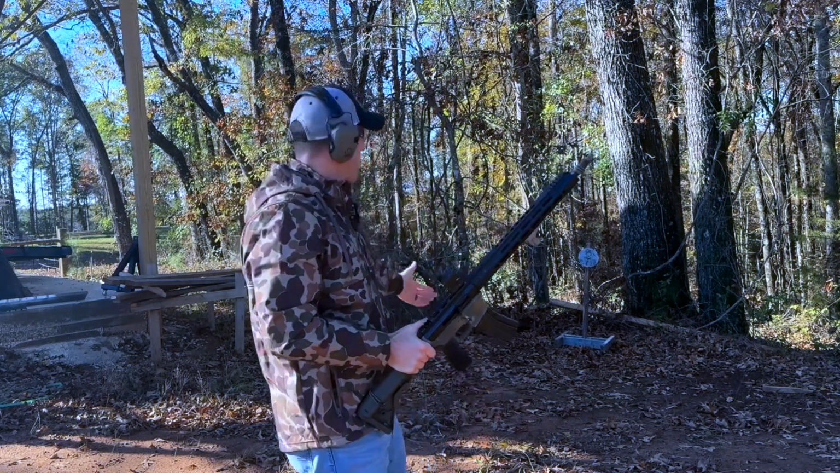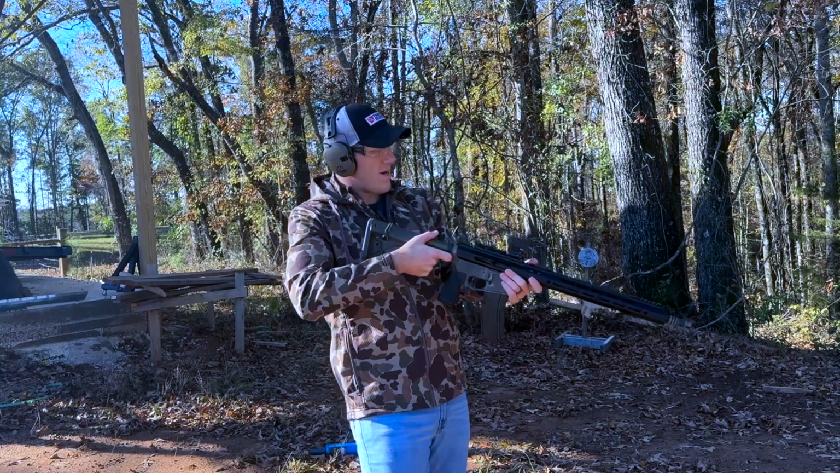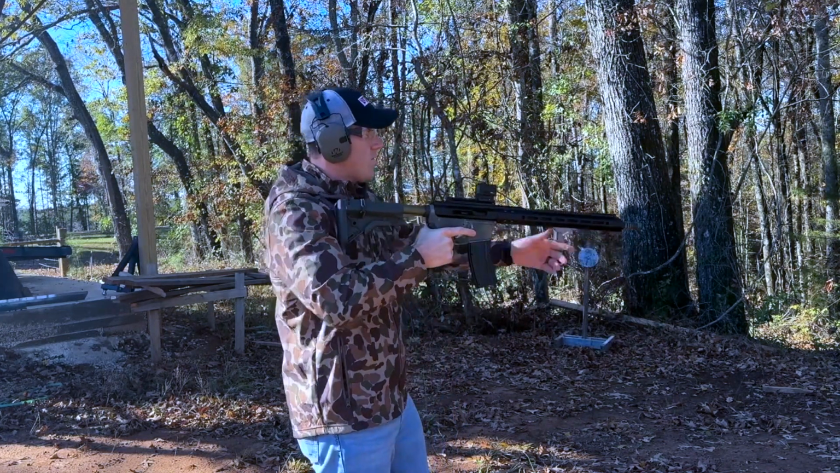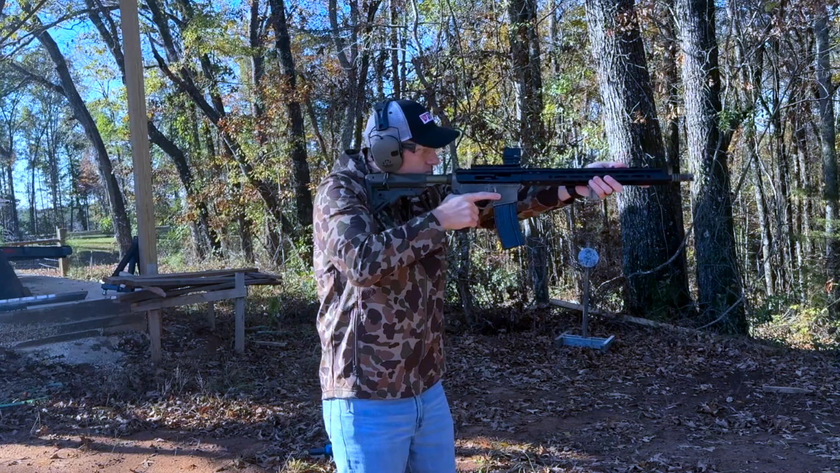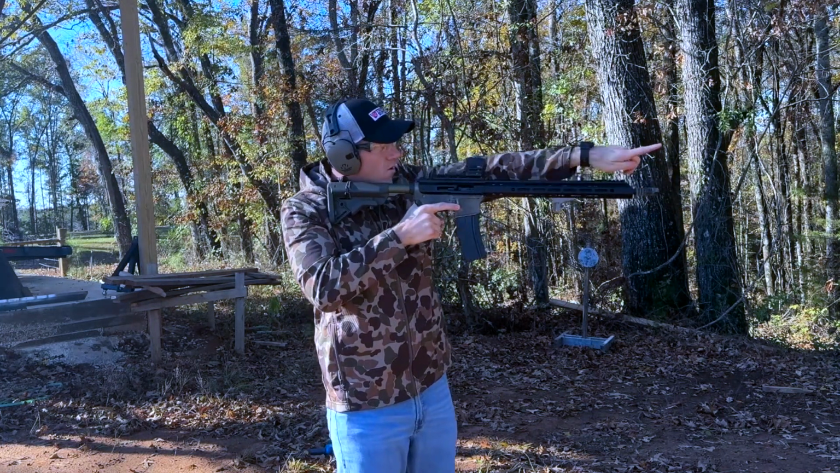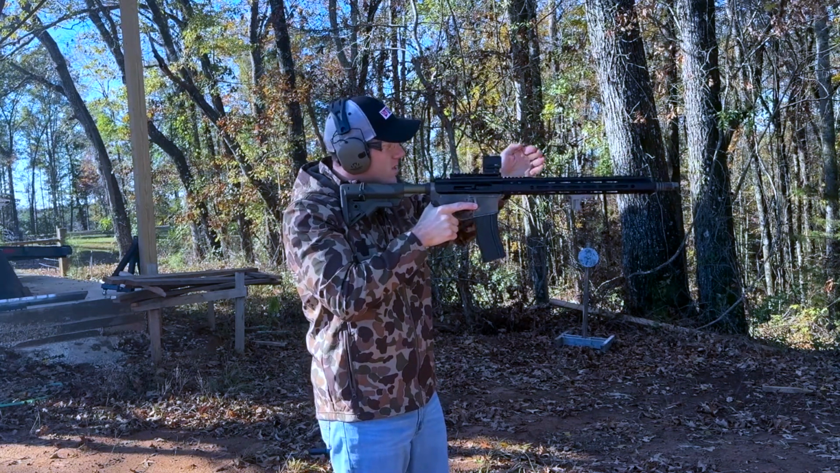I am probably less than 10 yards, maybe like 7-8 yards away from that steel, but it's doing all right, I guess, for what it is. I guess if the target was a lot farther away, you might be able to... I don't know, it's just weird because one eye wants to focus all the way down there and this eye has to focus up here.